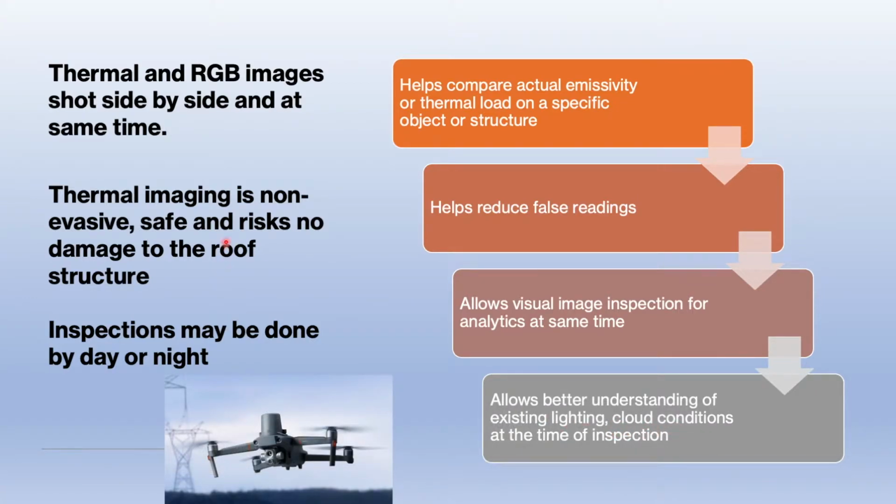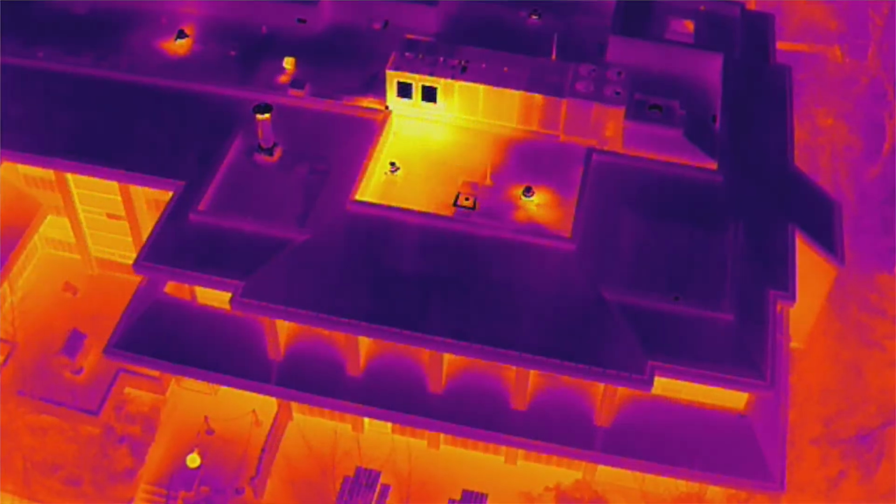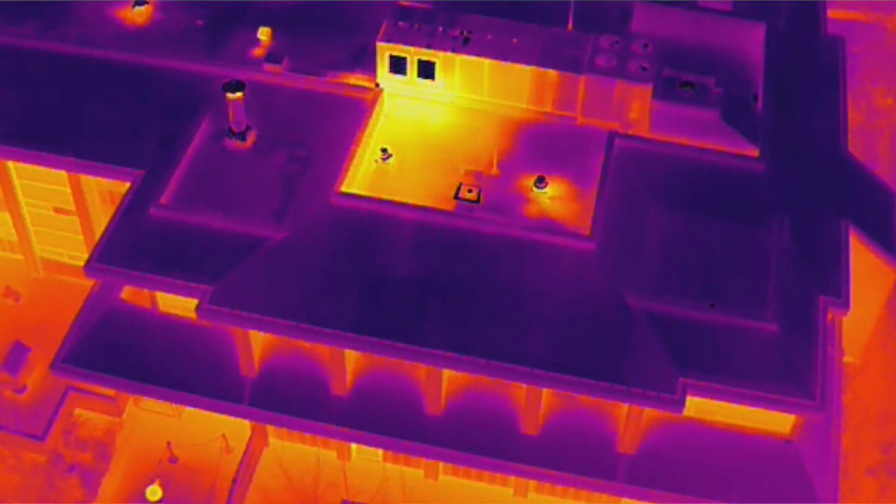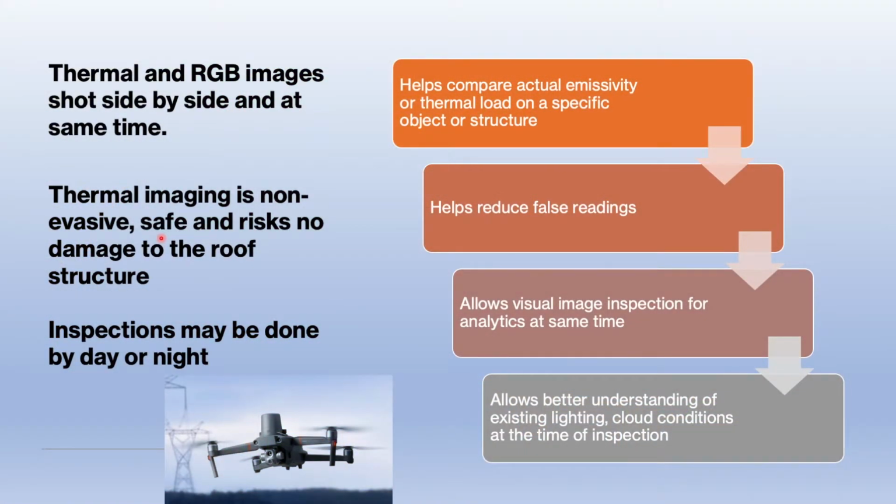Thermal imaging using drones is non-invasive, it's very safe, and risks no damage to the roof structure. As we know, standing on a roof structure is not only unsafe, but it can also damage roof tiles and displace things, making any notable damage even worse. And these inspections may be done by day or night.